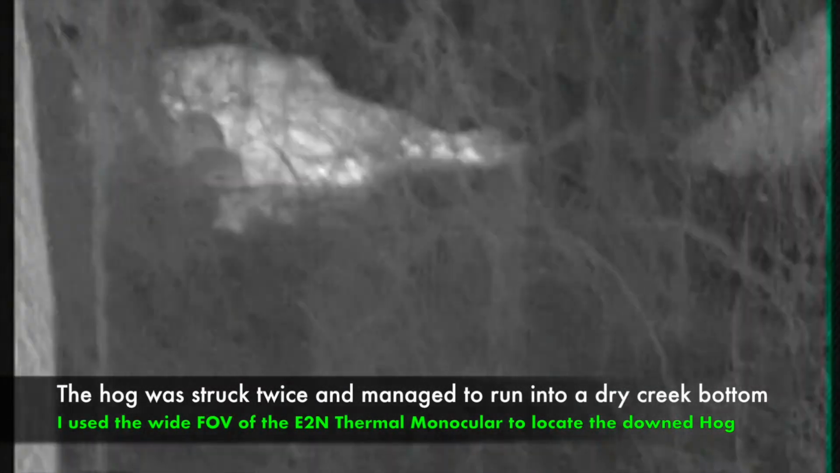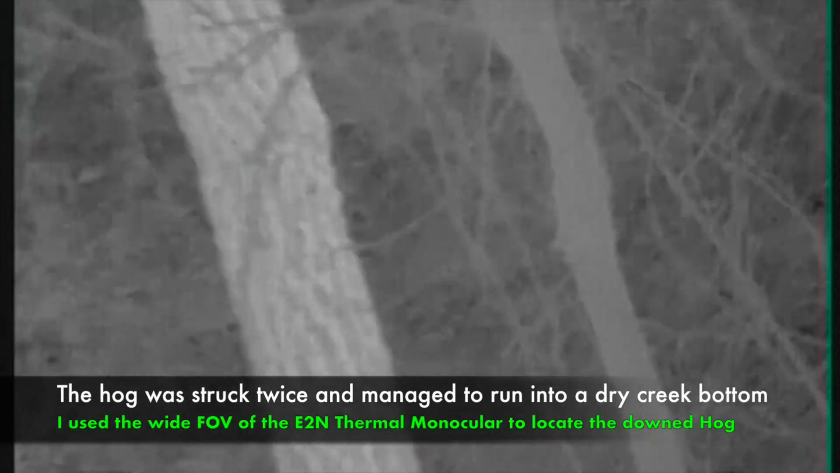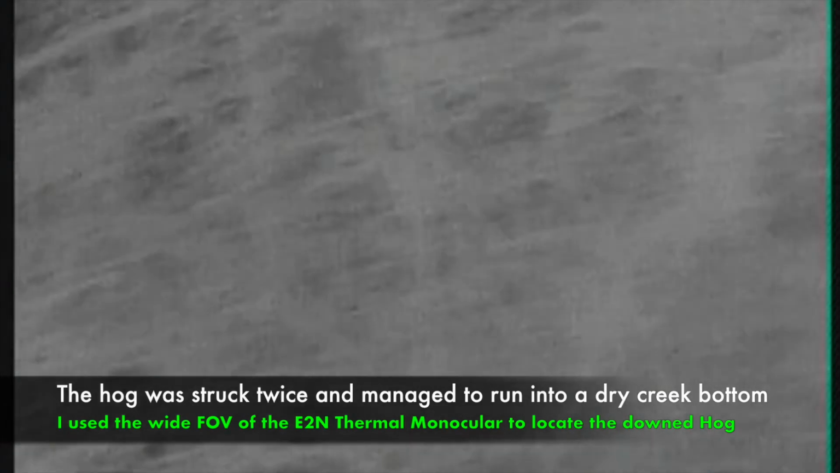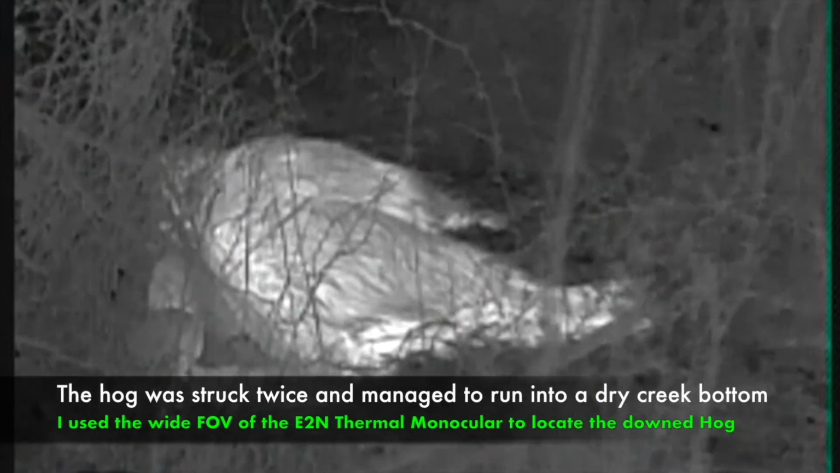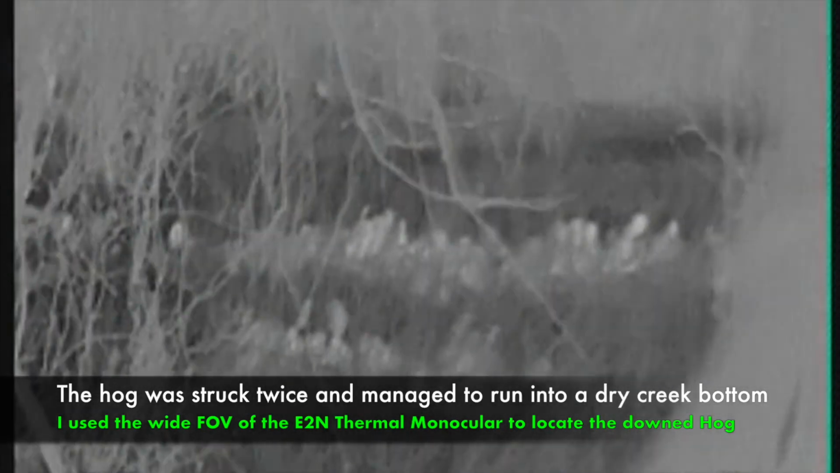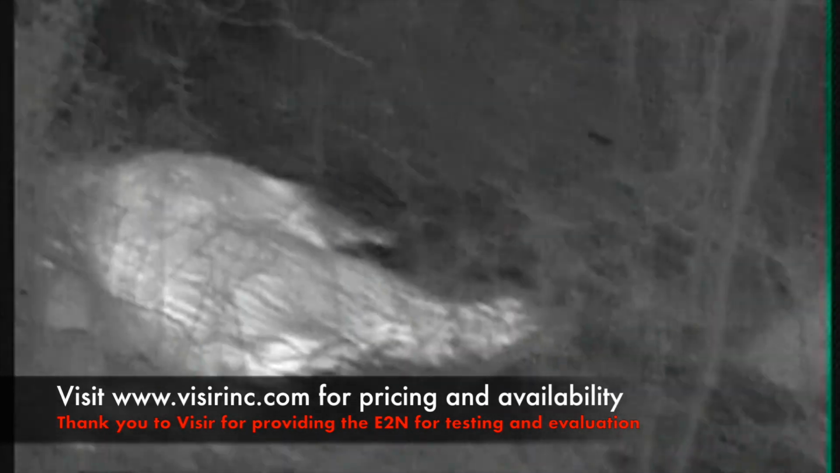About 50 yards from where he was first shot. And we have a pig down and recovered thanks to the INFIRAY thermal monocular.